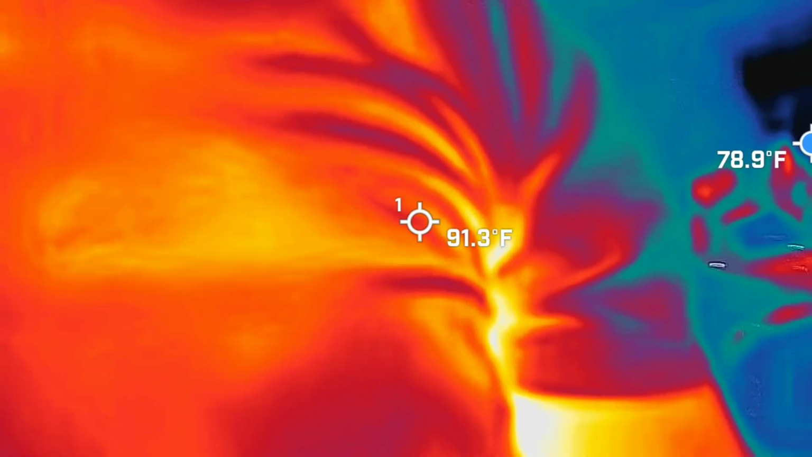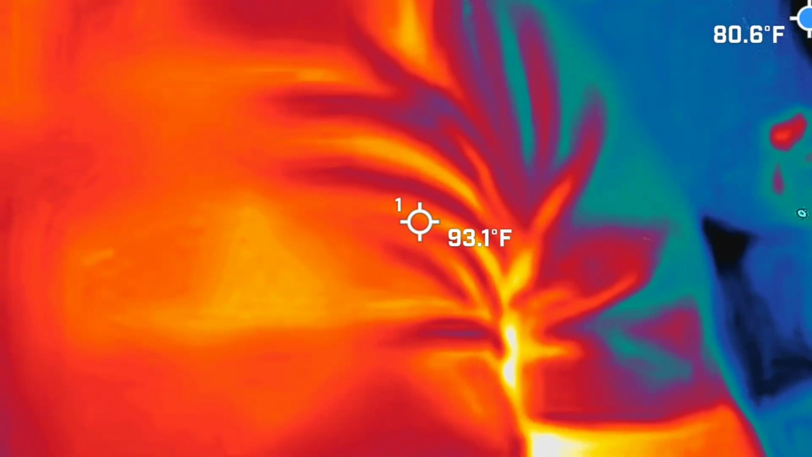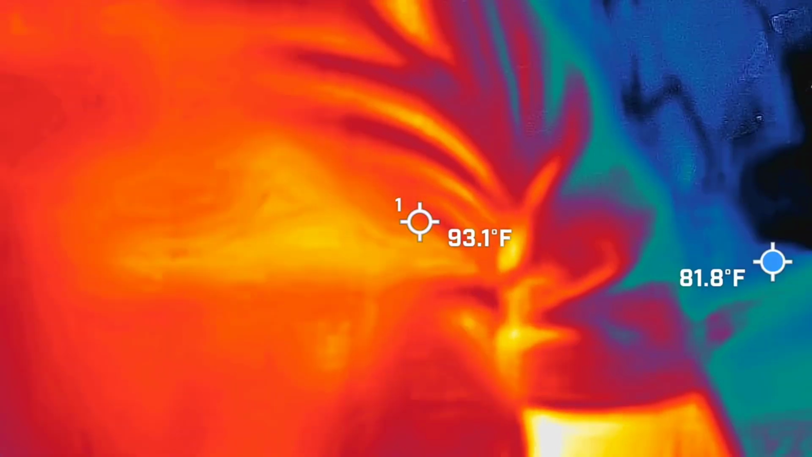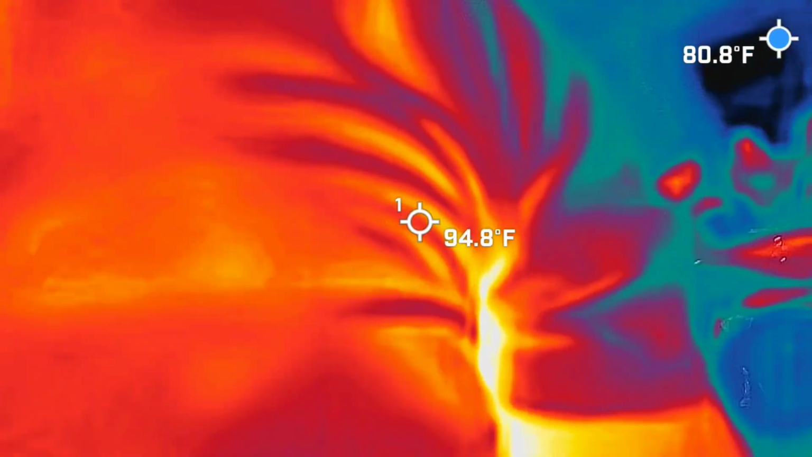I'm looking for 15-degree temperature drops. The ambient temperature for us tonight is 71 degrees. I'm looking for 56 and below out of those ambient spots. Might not be a whole big blue area. It might just be that one blue dot where it's 56 or colder. That's definitely a weird anomaly for me to check into.